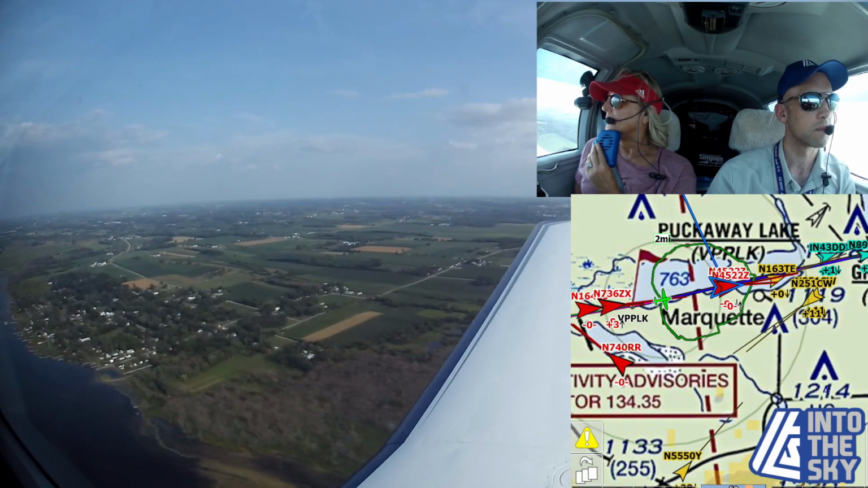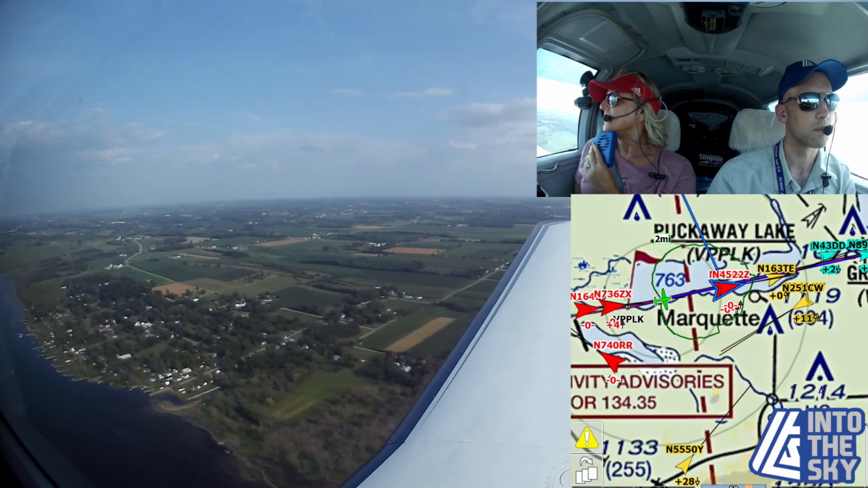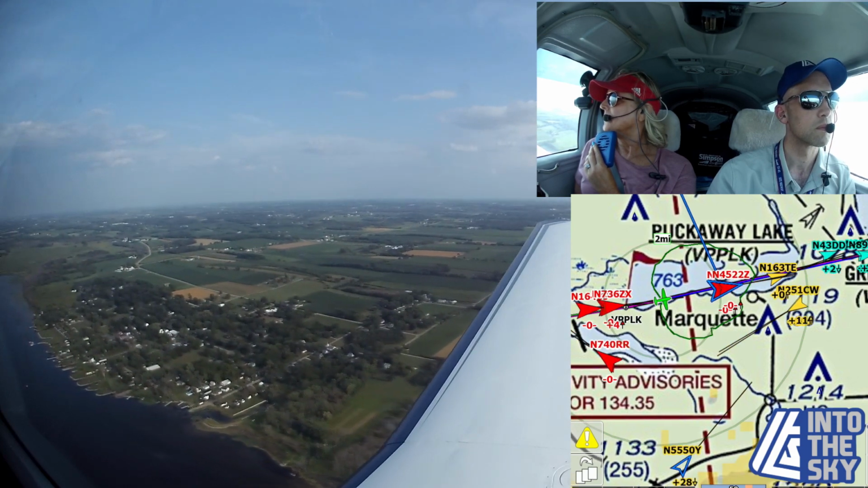Once you get past Ripon, don't use GPS points. Follow the train tracks. Continue up the train tracks. Once you get about a half mile south of Fisk, we'll give you a runway assignment.